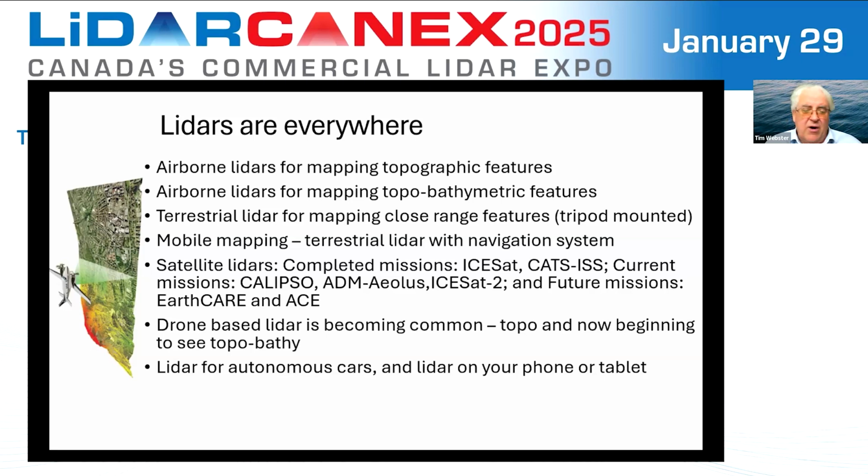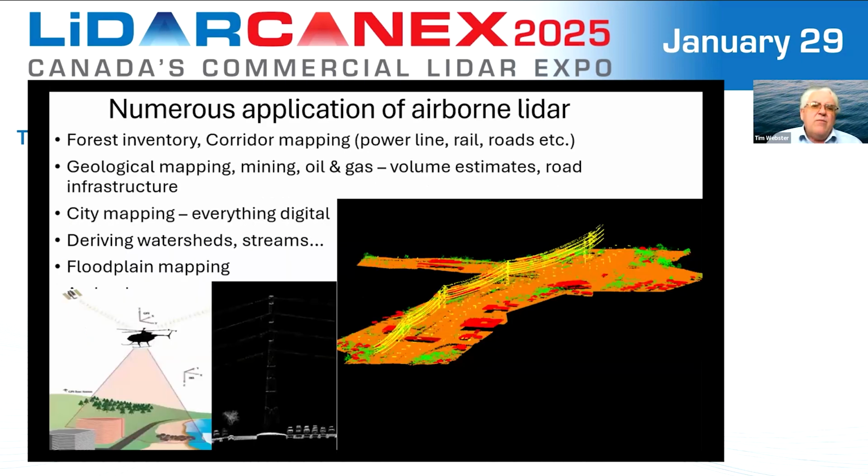Of course, we hear about LiDAR on autonomous cars, and you can even have LiDAR now on your phone or tablet. So it is becoming quite ubiquitous. There are numerous applications of airborne LiDAR, too many for me to go through today. But forest inventory, corridor mapping, power lines, rail, roads, geological mapping, oil and gas, volume estimates, cut fill, city mapping, a huge effort in Europe looking at digital twins of the city environment and the built environment.